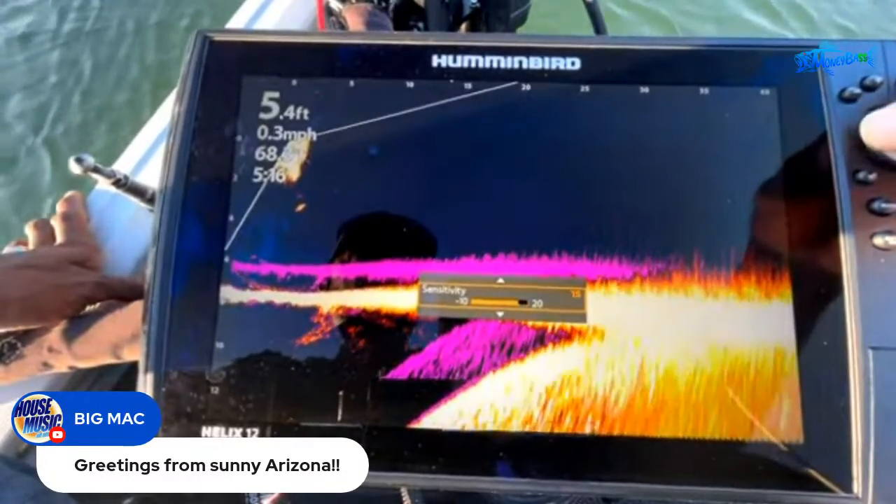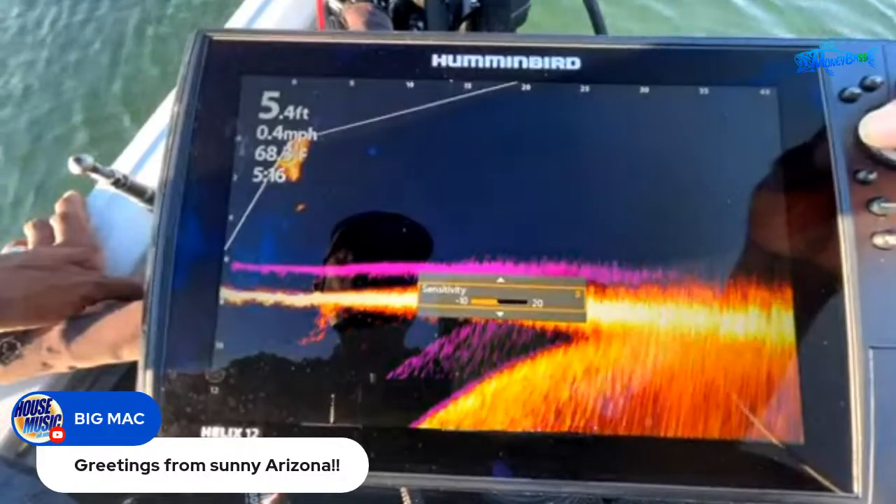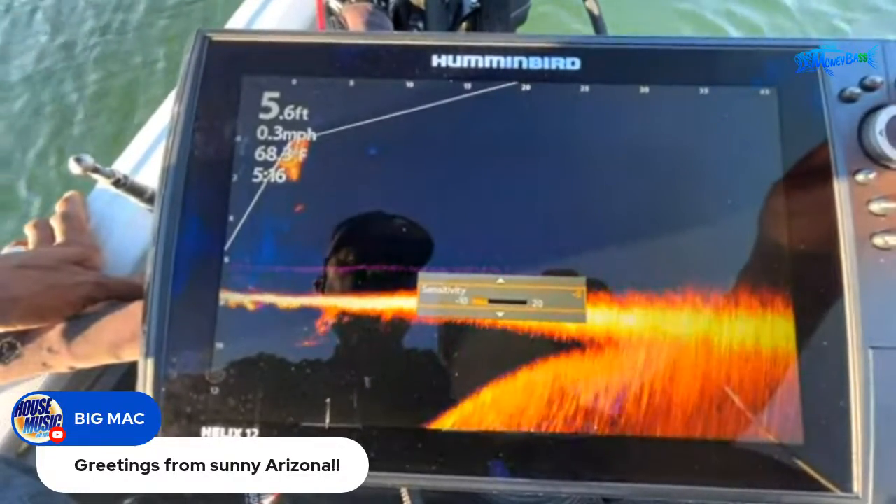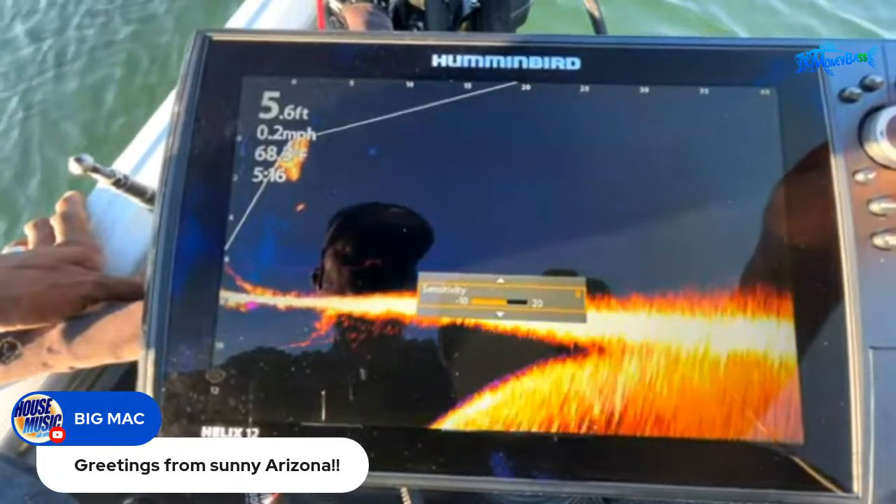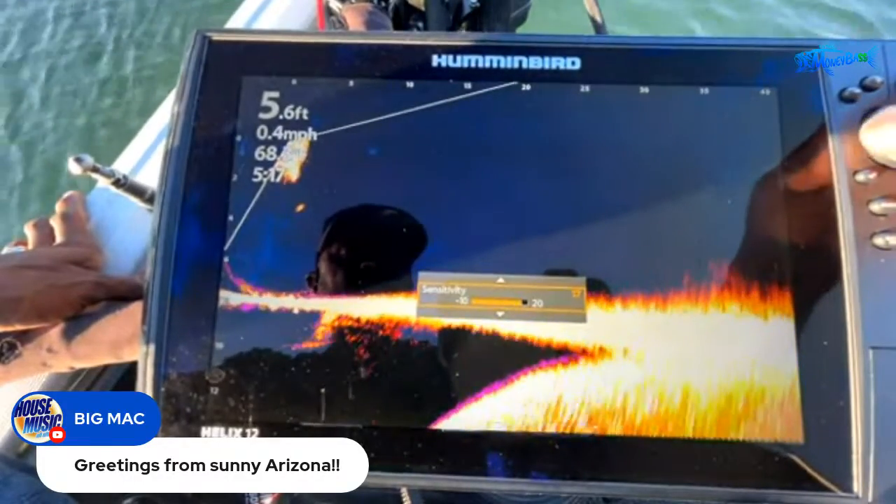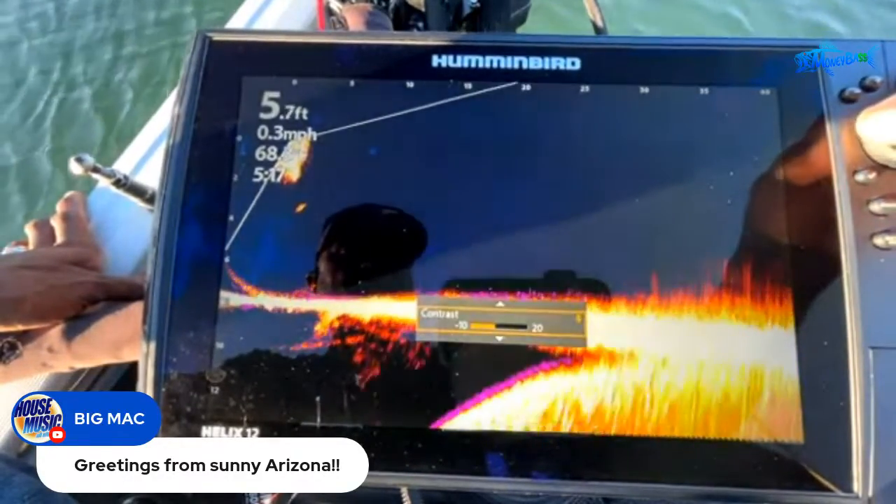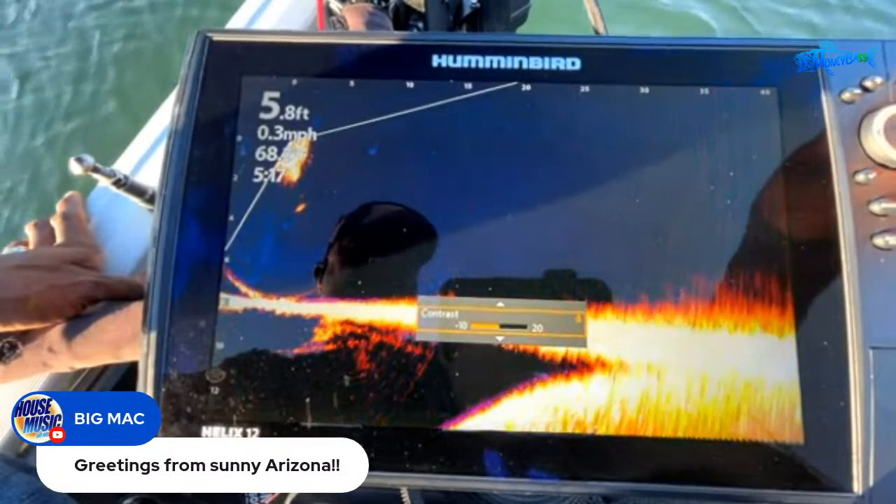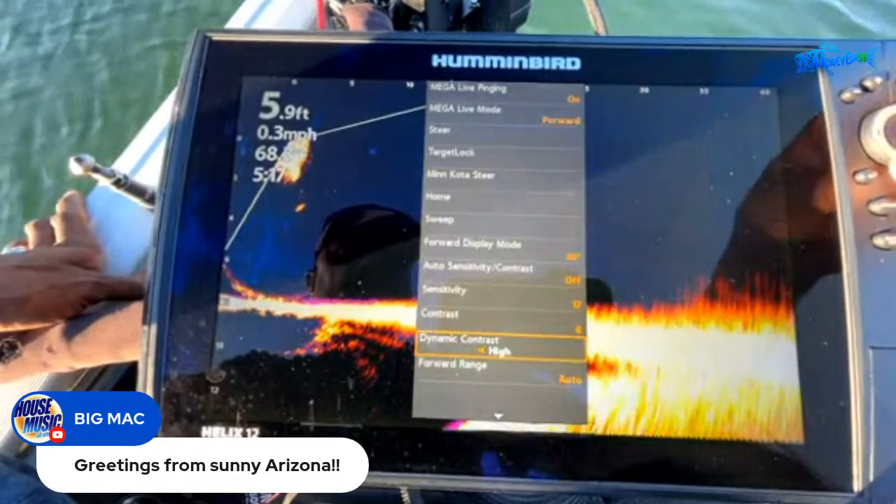So I like to kick these numbers all the way up for sensitivity, all the way until I start seeing interference. Uh-oh, I am not seeing interference, guys. So let me turn that all the way up and make it hot. I like to run my sensitivity real hot, guys. All right, there we go. So in contrast, you can see the interference start coming. Well, not interference, but just the noise coming in a little bit.